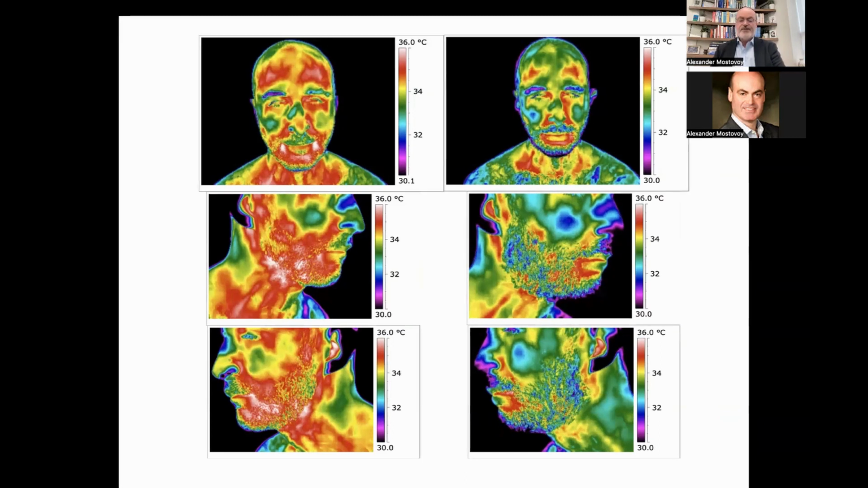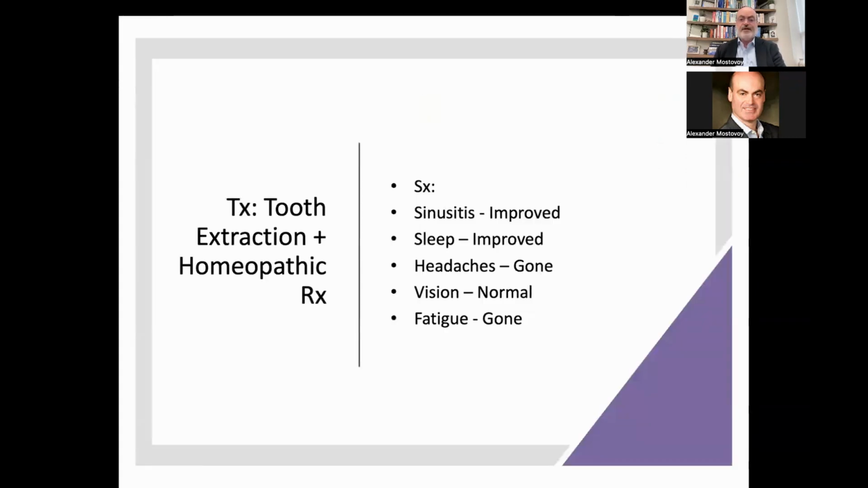Other than the extraction, we supported him with some botanicals, some homeopathics, and here is what happened: in a very short period of time, his sinusitis greatly improved, his sleep improved as well.